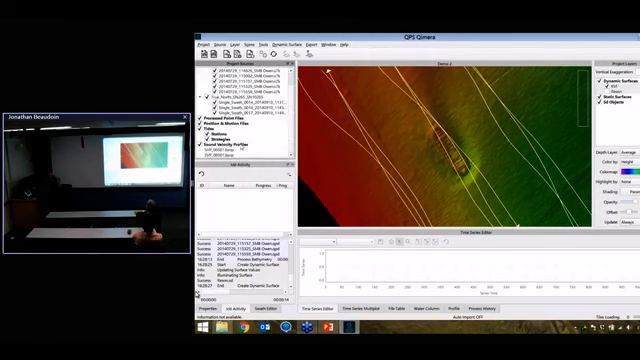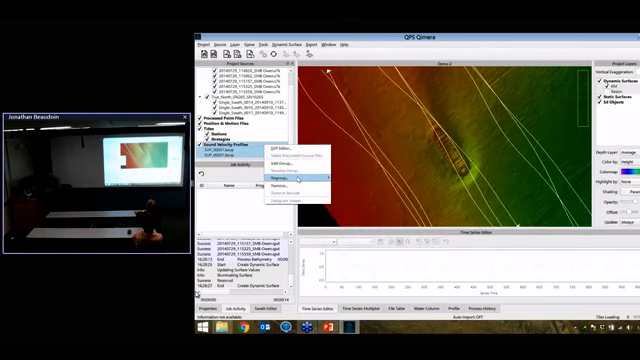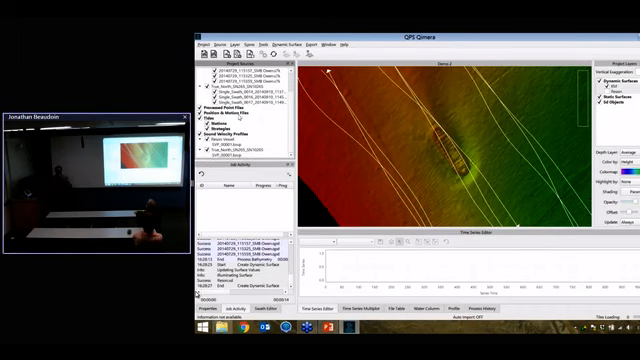I can organize my vessel data, my sound speed data is there. Oopsie. So I can organize it all. I can bring in different types of information, different sensors, different platforms, different data formats in the same project, and it just sorts it all out.